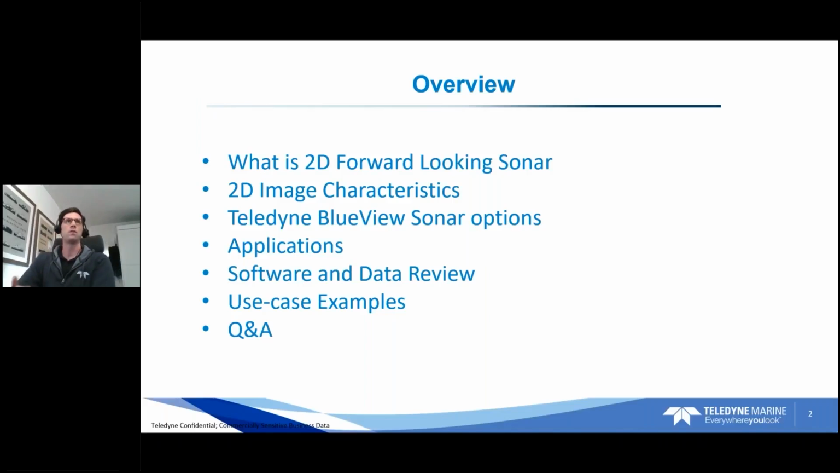So just an overview, a few notes here of what we're going to be reviewing today. What is our 2D forward-looking sonar? Various image characteristics of the 2D image, how to interpret it. Teledyne Blueview sonar options, our full suite of 2D sonars. Various applications that the sonars can and are used in, of which there are many nowadays.